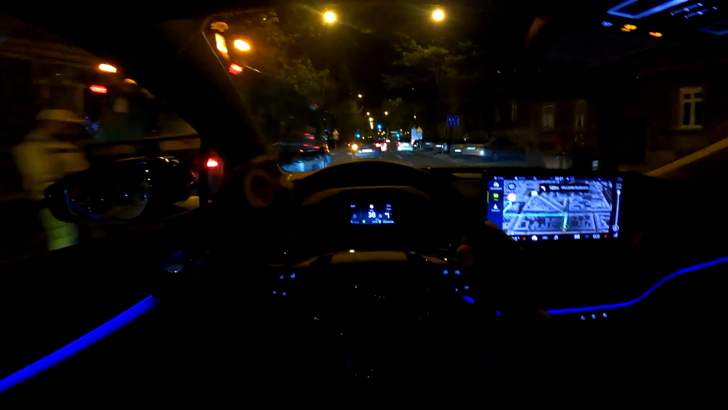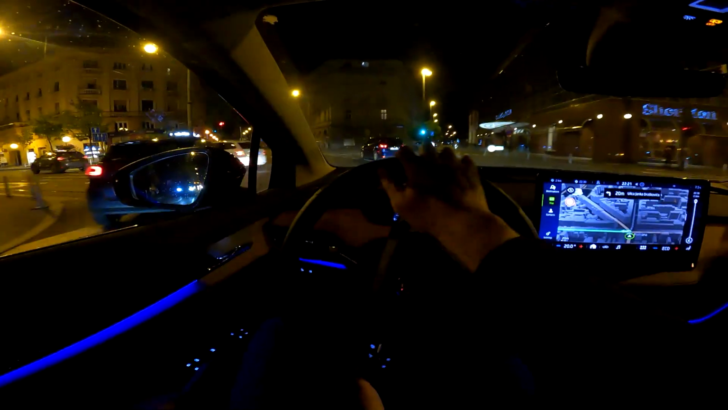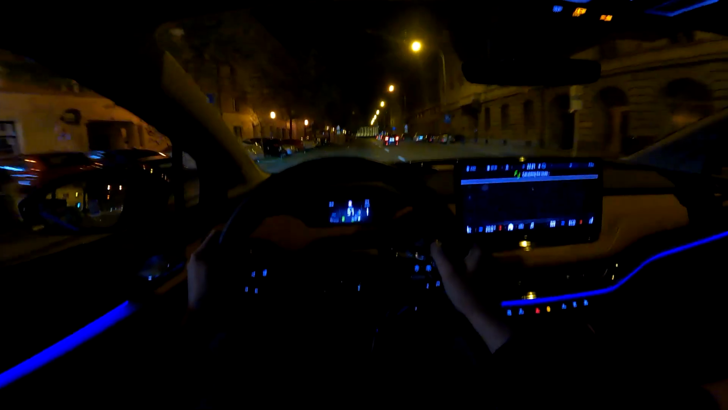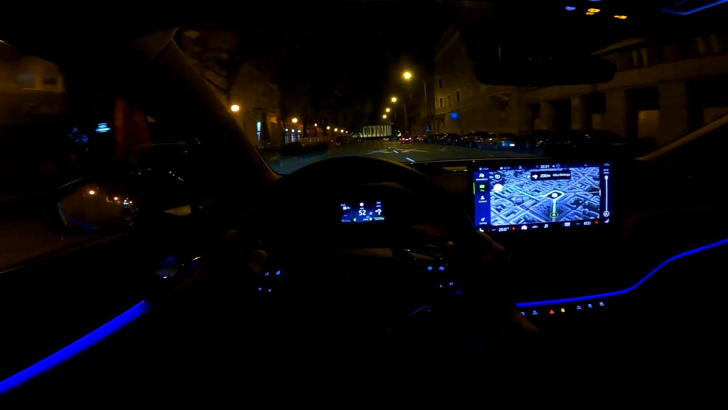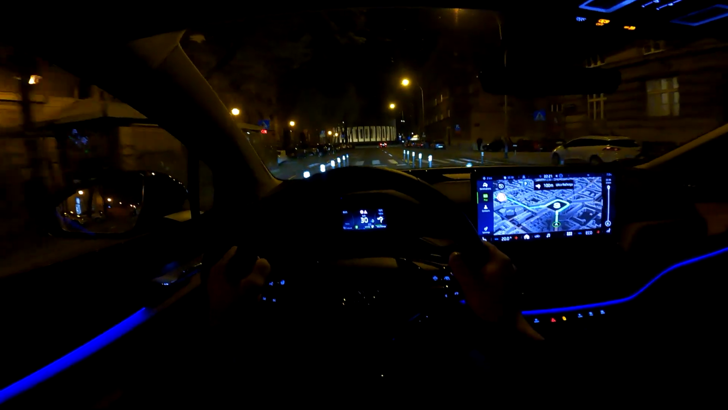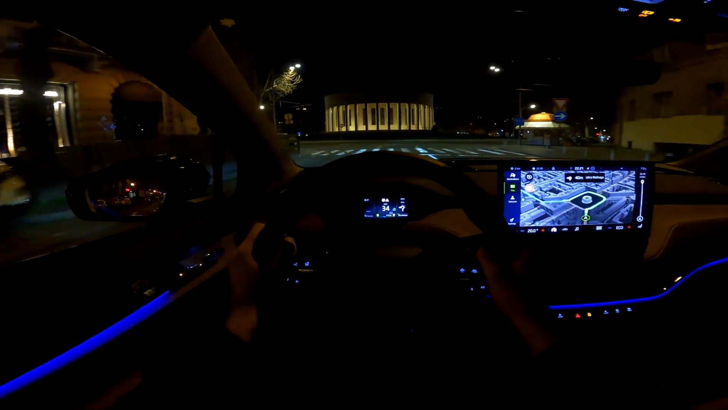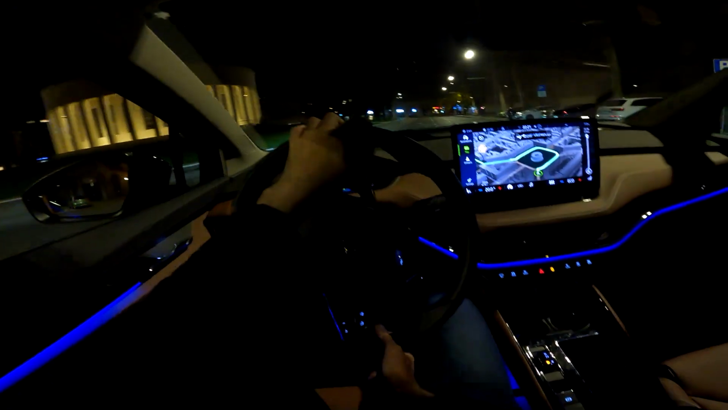And now you see the augmented reality telling us that we should go left. I will actually do a little detour because I think this road segment is nicer, so now it will recalculate and we will be back on the route. Speaking about this head-up display, currently we have the speed limit, we have our speed, we have the navigation, and then we will also have the special part and augmented reality telling us where to go.